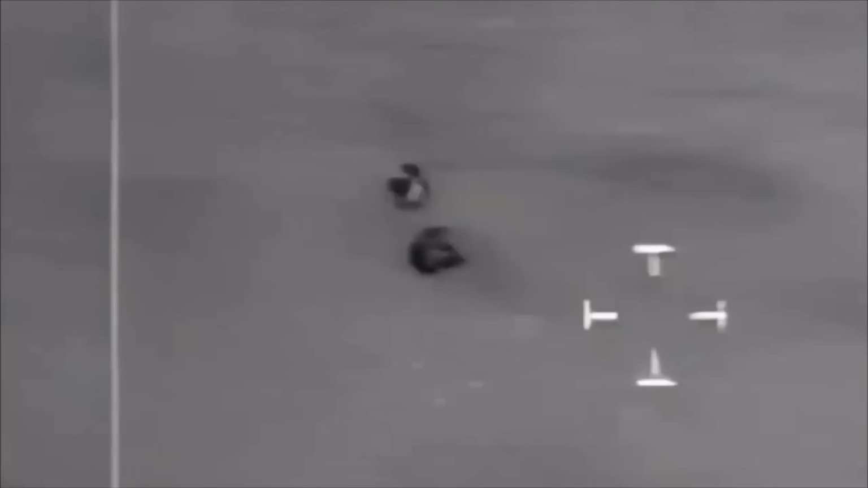Now this is where things get really strange, as the UFO splits into two different objects. It splits into two different objects before resubmerging into the water. What the hell is this?